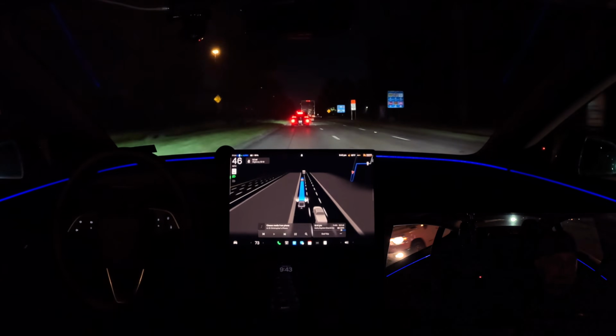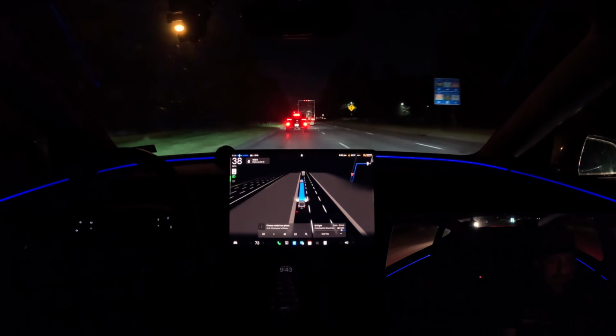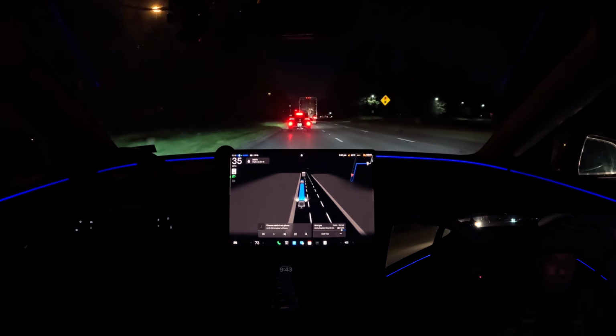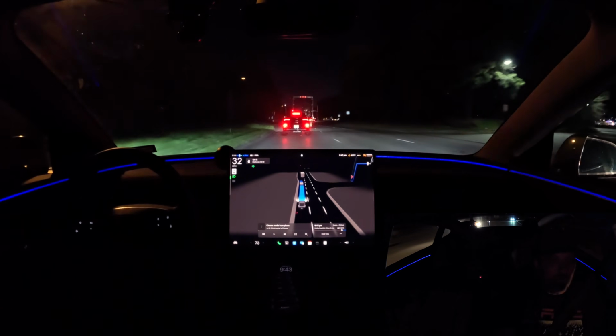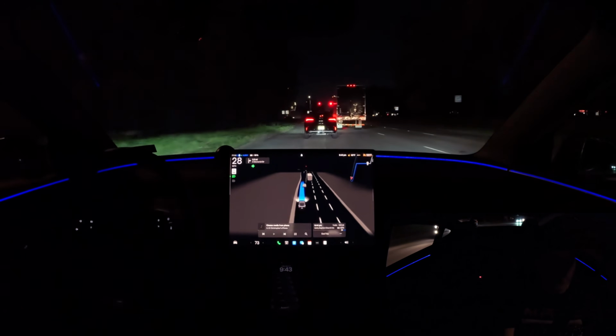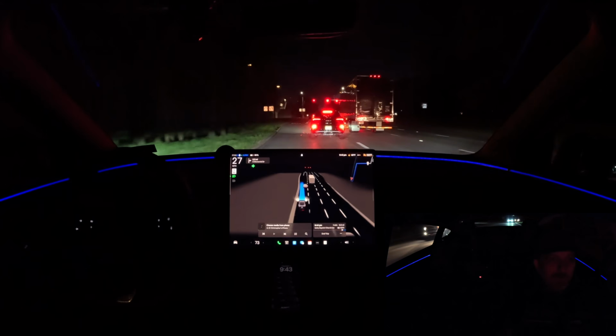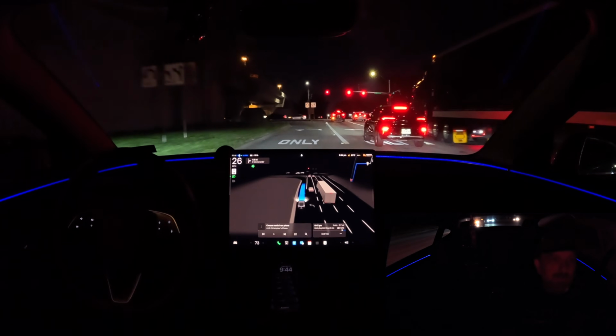All right. We're going to get in the U-turn lane, the leftmost U-turn lane here, and go underneath the East Tex Freeway Bridge, and then go the opposite direction, northbound on the feeder. There we go.